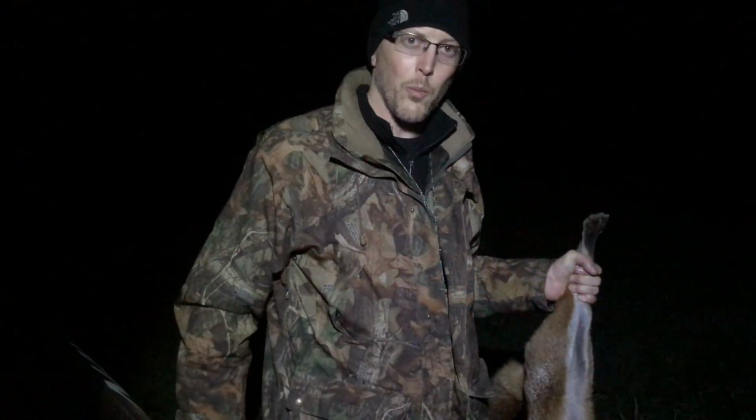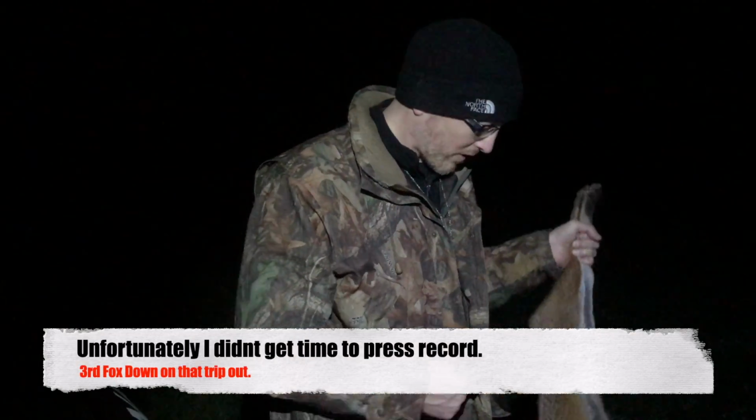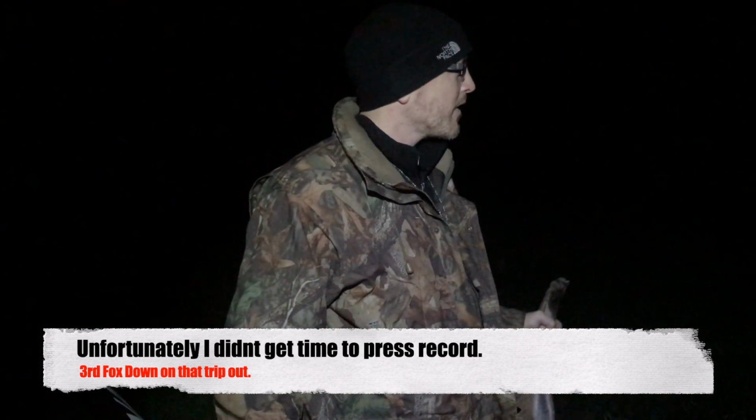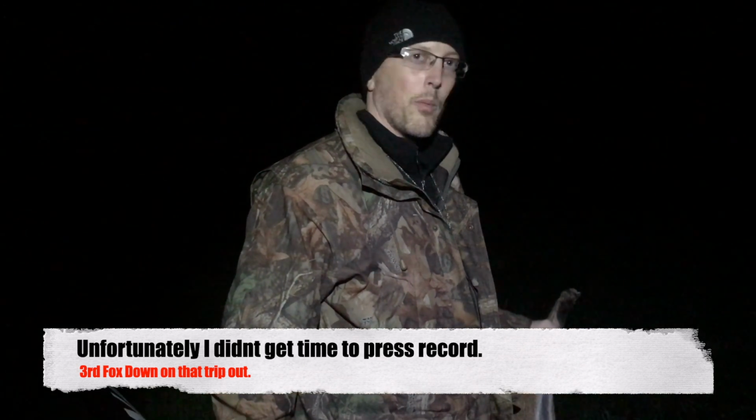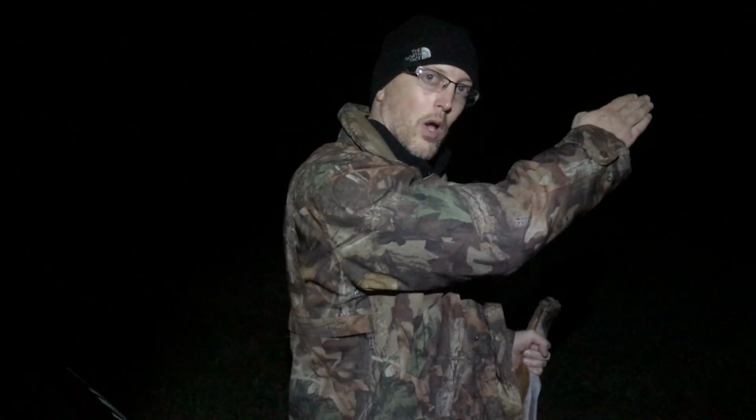Right, so that was a bit of a turn up for the books, so we're on our way back round the farm, pretty much on our way out, and lamping up, and I saw a set of eyes probably in the field, I don't know, probably 120 yards. By the time I got out, got the rifle on it, the fox had started trotting away from us.